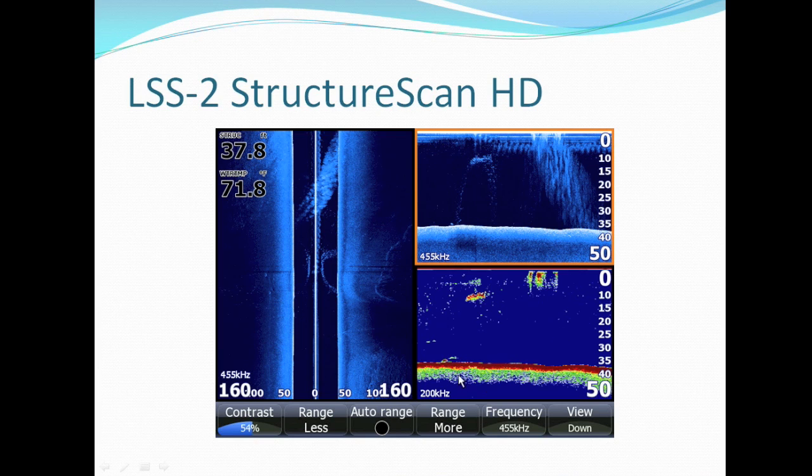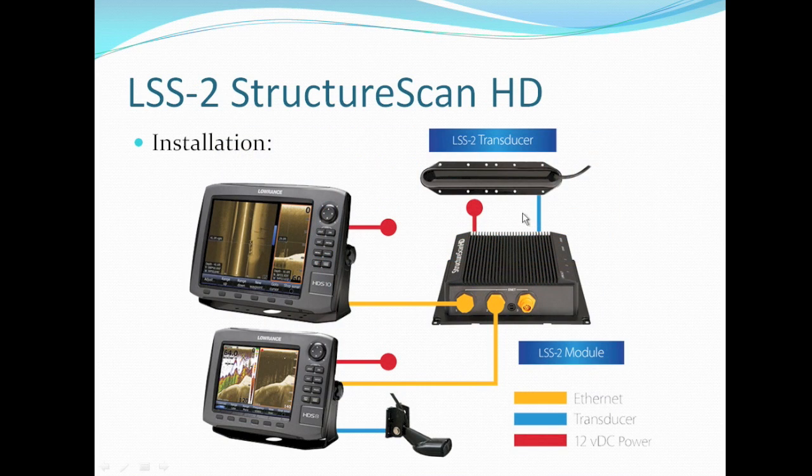And this is the same reading on the traditional 200 kilohertz sonar. Here, this little blob of echoes is what looks like the school of bait fish, and this is what seems to be the source of the bubbles. And this is about 35 feet deep. So this is the kind of imaging that you can expect with the Lowrance HDS-7.